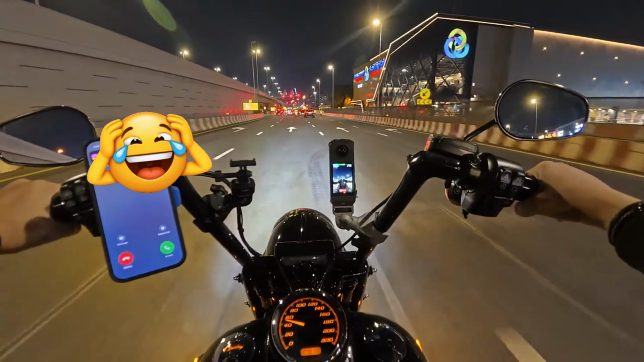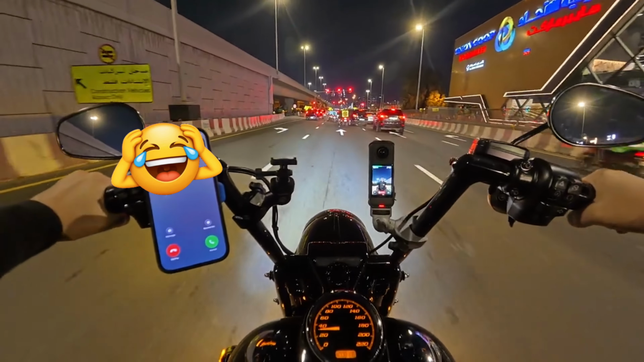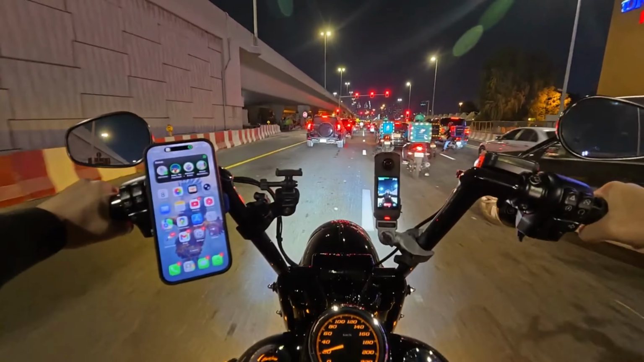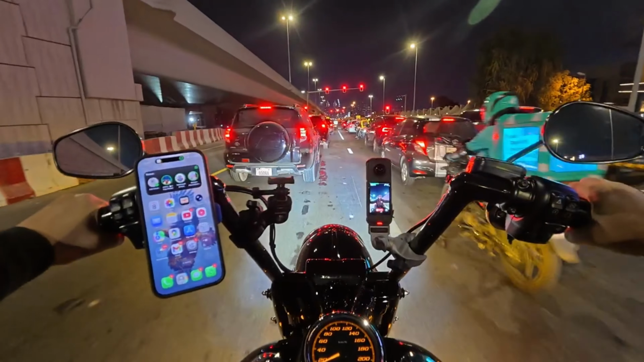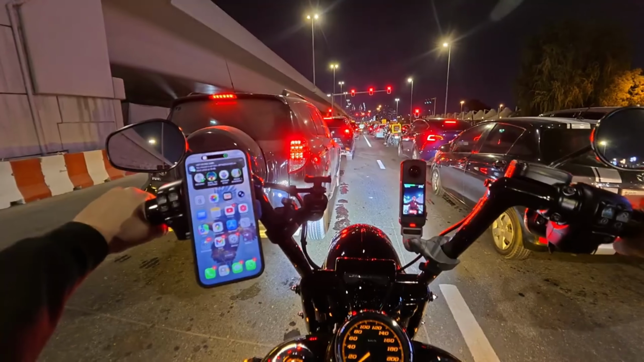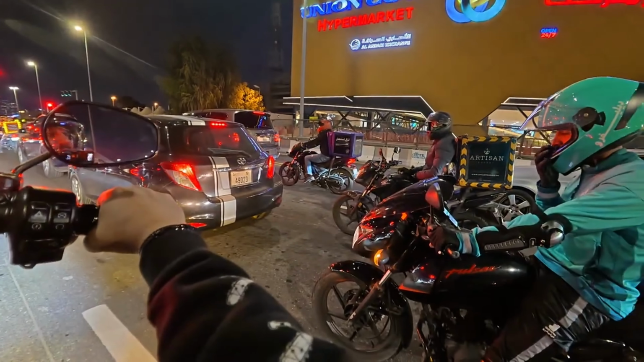We'll look at the soundbar on the X5, and it's not peaking at max, which is good. It's good to know. Yeah, let's see, here we go. Traffic, traffic, traffic.